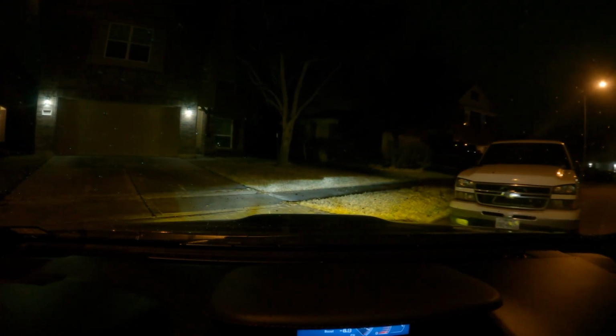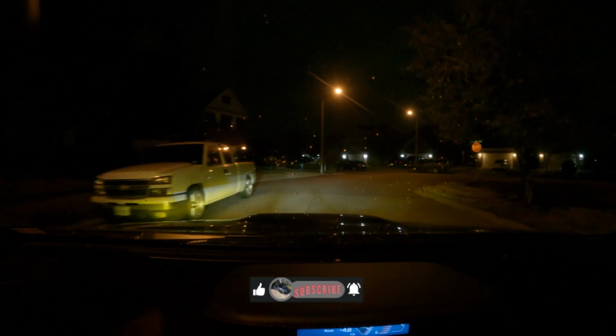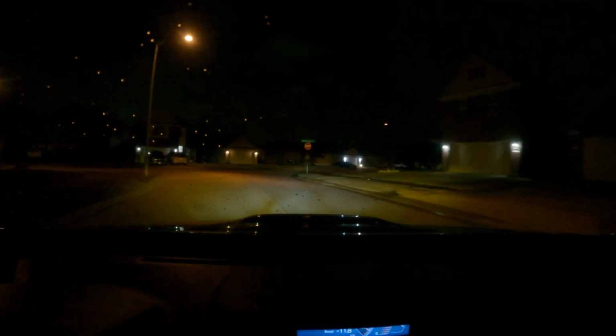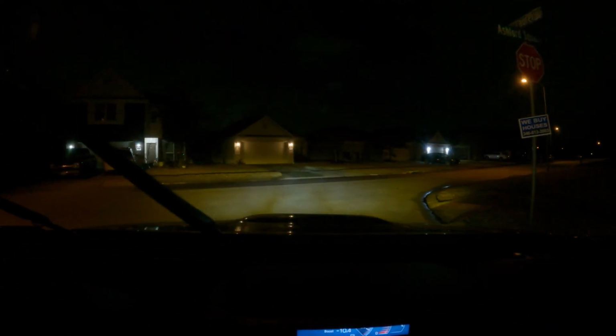Basically, it's just early in the morning, and I'm on my way to work. So we're gonna check this out and see how well they do. We're gonna do a little driving. So far, just me looking through the GoPro itself, it's looking pretty good. I think I got the settings just right. I'm probably gonna have this as my night settings. We also get to experience some rain.